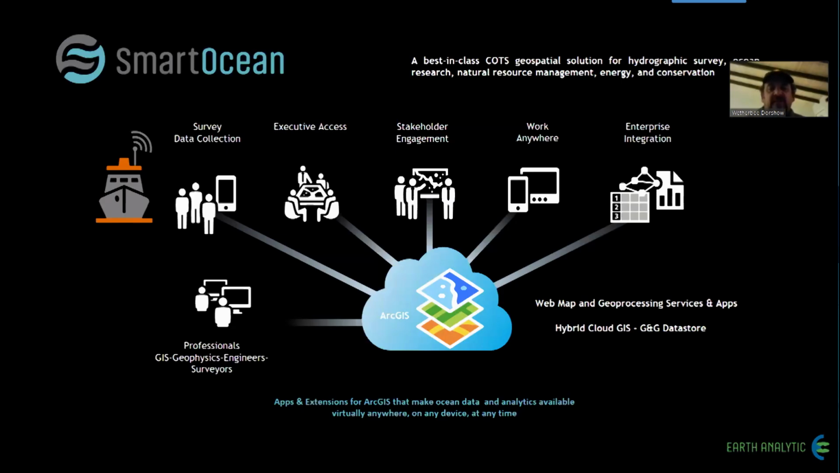So essentially this is a diagram that gives you an idea. You've seen these before, most likely. But basically, we want to allow all of these rich data sets to be centralized and accessible on the ship, on the shore. Basically, have eyes on shore, be able to access that information. Yeah. And that's what this product that we're calling SmartOcean is about. Next slide, please.